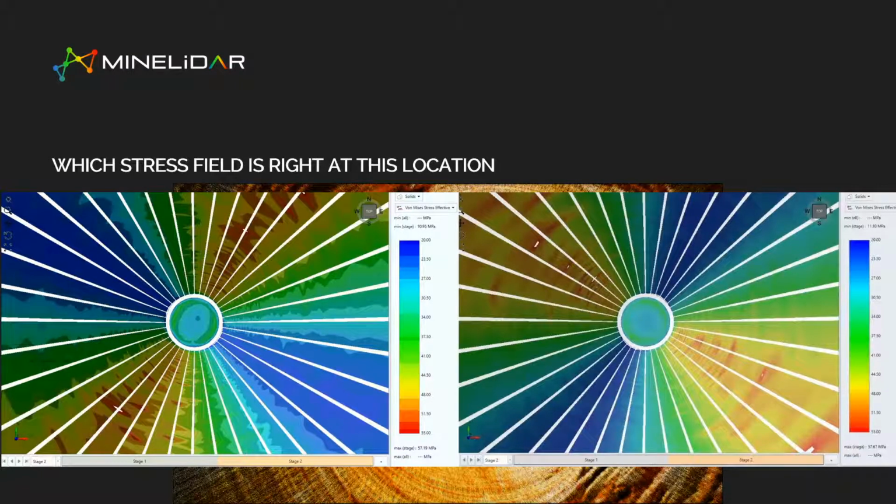I guess tongue-in-cheek, but obviously the one on the right, based on ground truthing of the observations that you're actually getting, is your stress field, or certainly closer to it. For sure, this is two-dimensional. Depending on what your actual stress regime is, things can get more complex, but it's still an important validation.